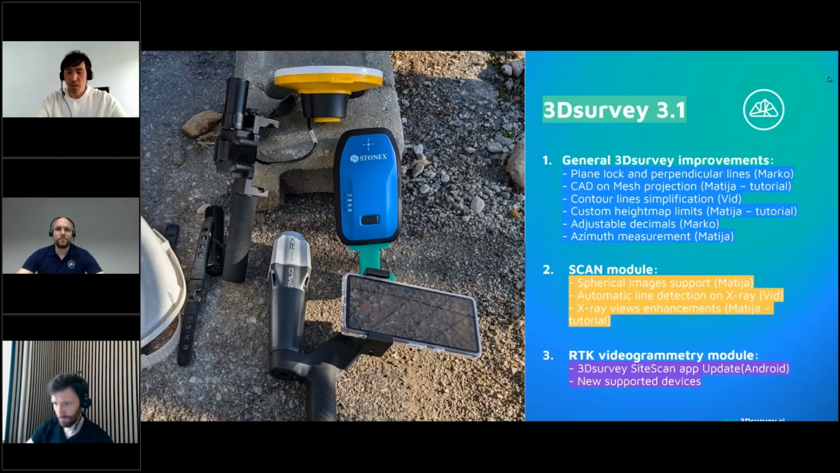So if we are ready now, if there are some questions, feel free to write them in the question box. Otherwise, I start with our first feature presentation, plane lock and perpendicular lines. Mattia or Vit, would you like to add something? I'm all good. I think you can go ahead and start the first feature presentation. Okay, very good. Let's see the video.